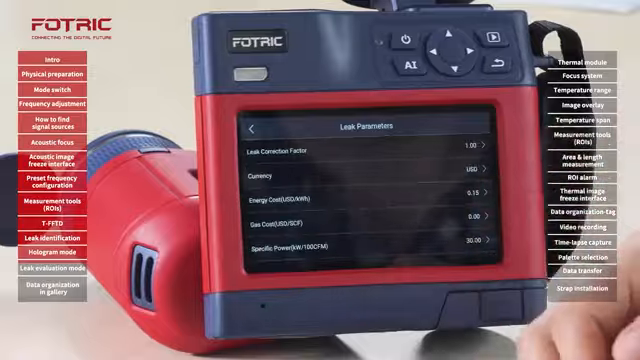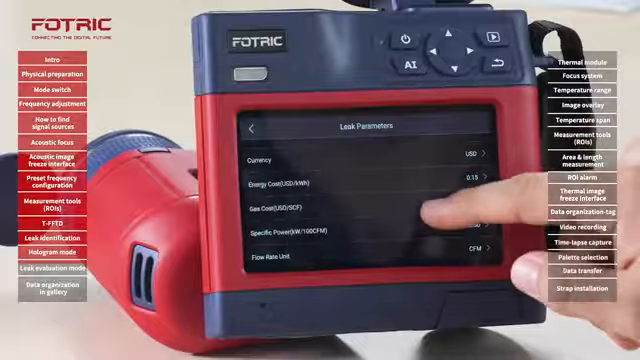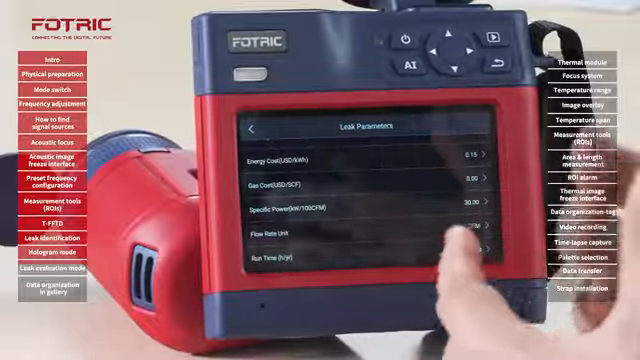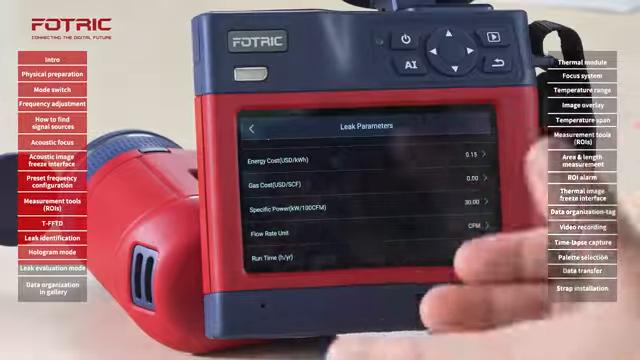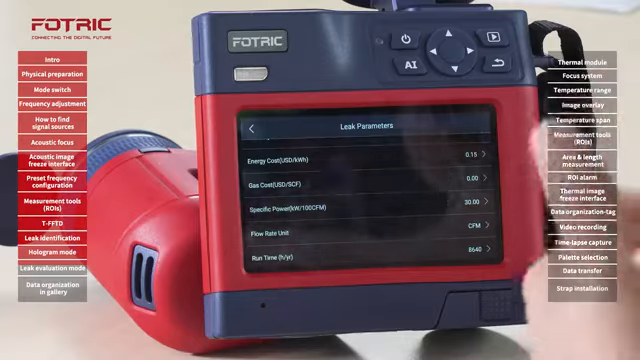The leak correction factor can be set to 1 unless adjustments are needed later on. The currency will remain there. The energy cost is the cost of the kilowatt hour that your company is paying to keep the compressor system running. Sometimes it is based on a state, sometimes it depends on the way that your company gets the power from.